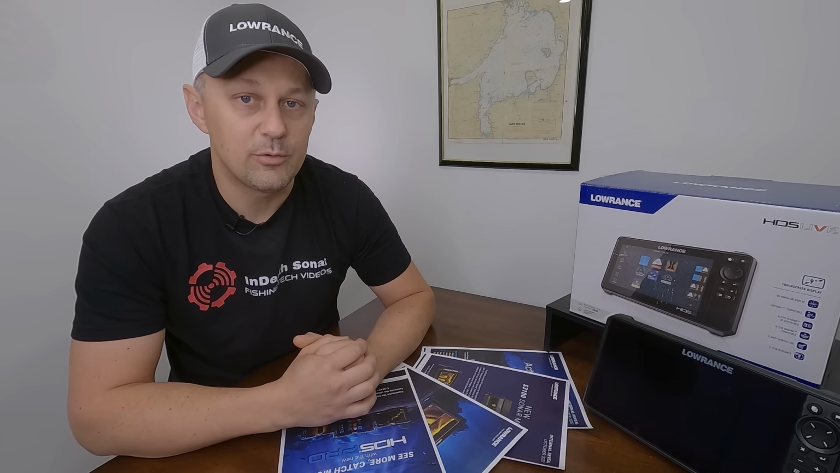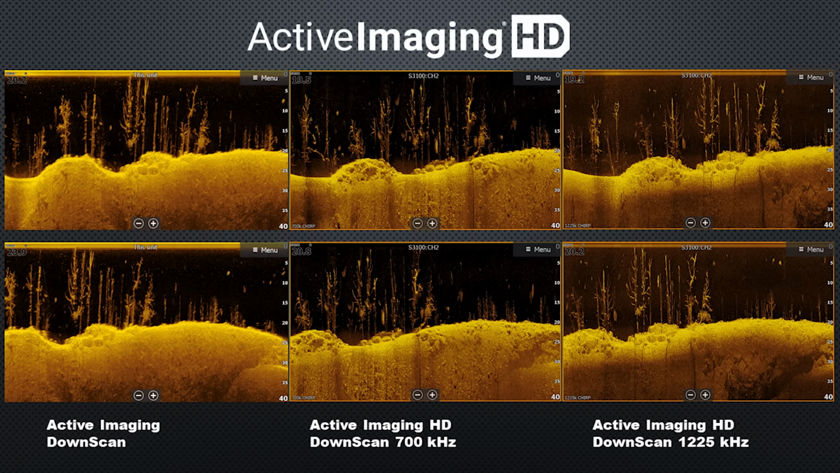ActiveImaging HD isn't just going to benefit you on side scan, it's also going to benefit you on down scan if you upgrade to this transducer. Take a look at these images that Lowrance has provided on their down scan with the new ActiveImaging HD. We have the original ActiveImaging on the left. We have ActiveImaging HD at 700 kilohertz in the middle, and on the right we have ActiveImaging HD down scan at 1.225 megahertz or 1225 kilohertz. So just like we see in the side scan, we have that much more defined, crisper image, and it's especially noted in the bottom detail of these images as you compare them.